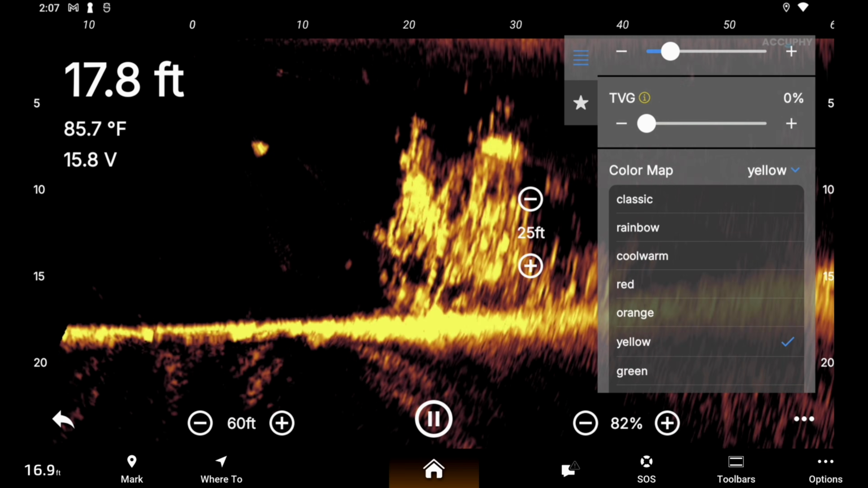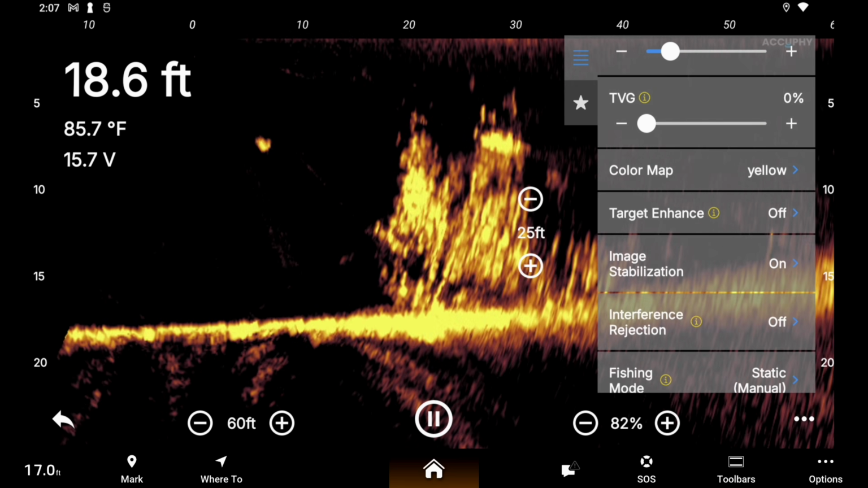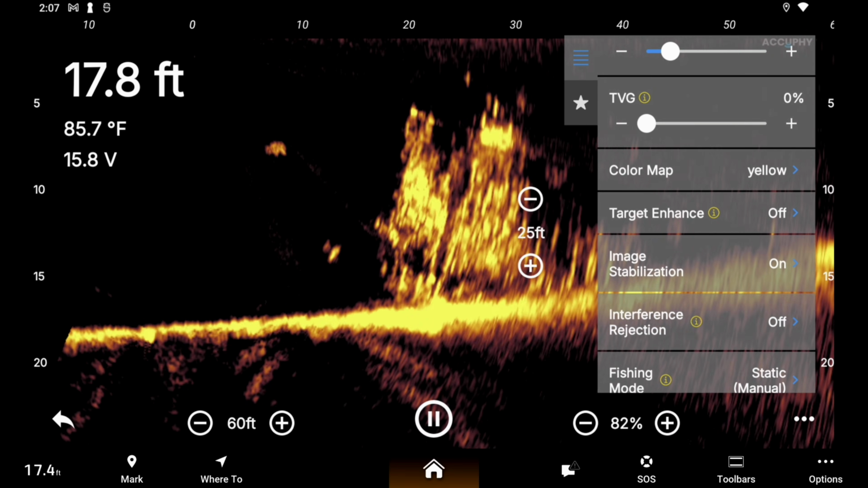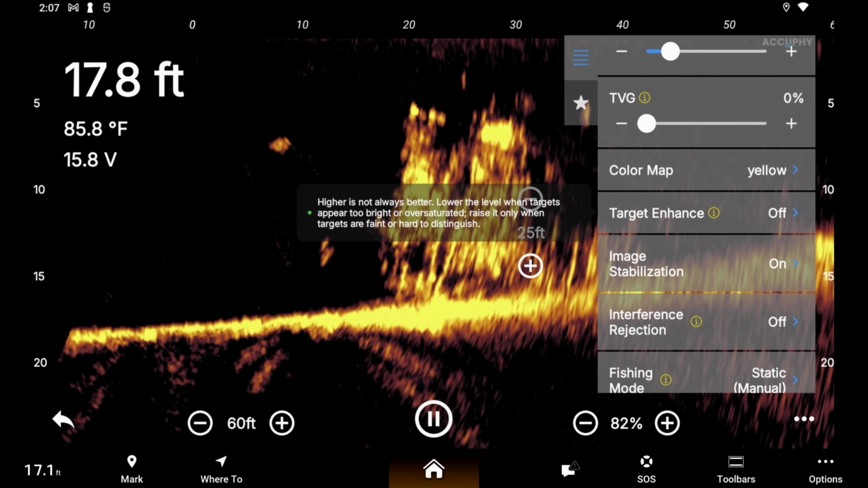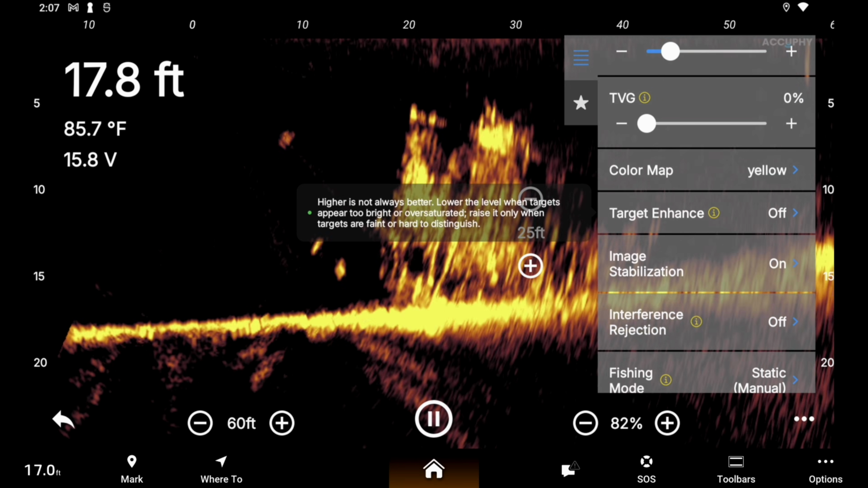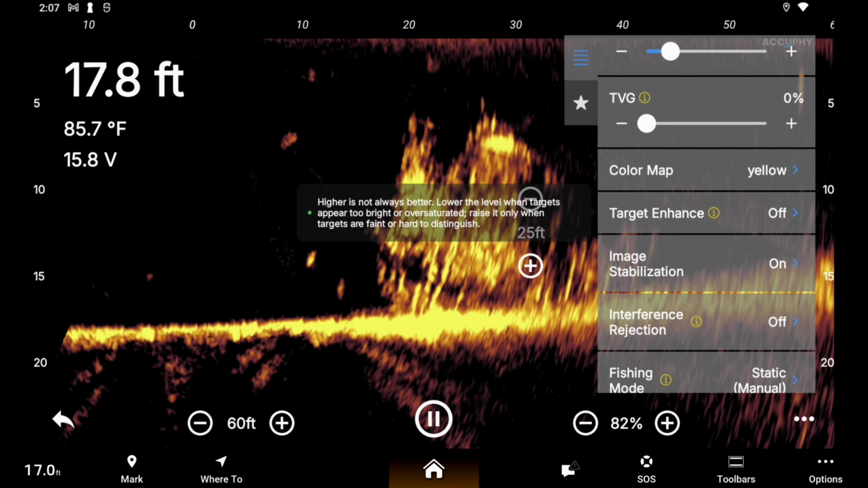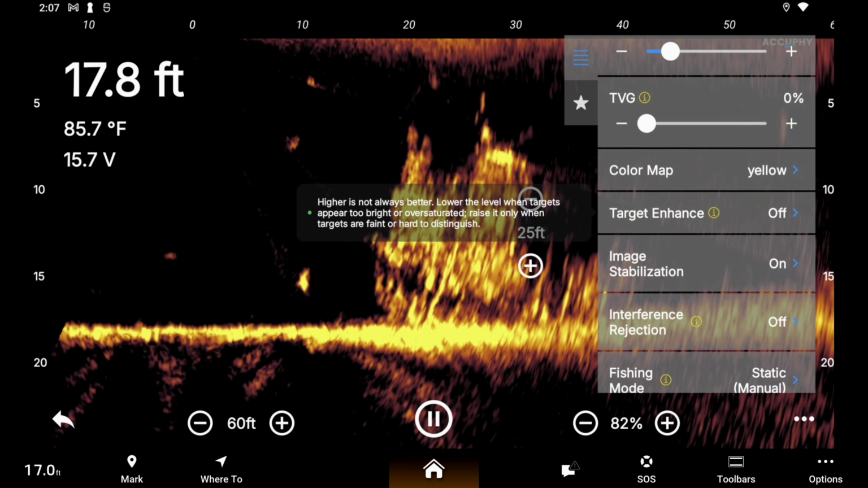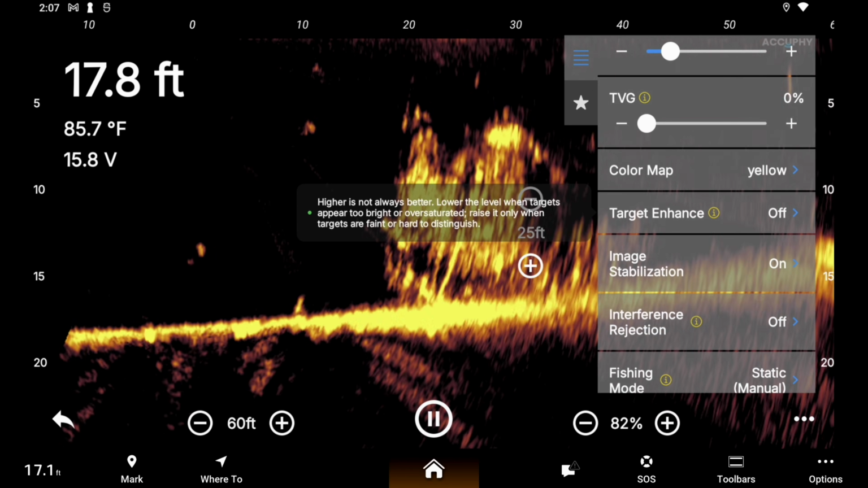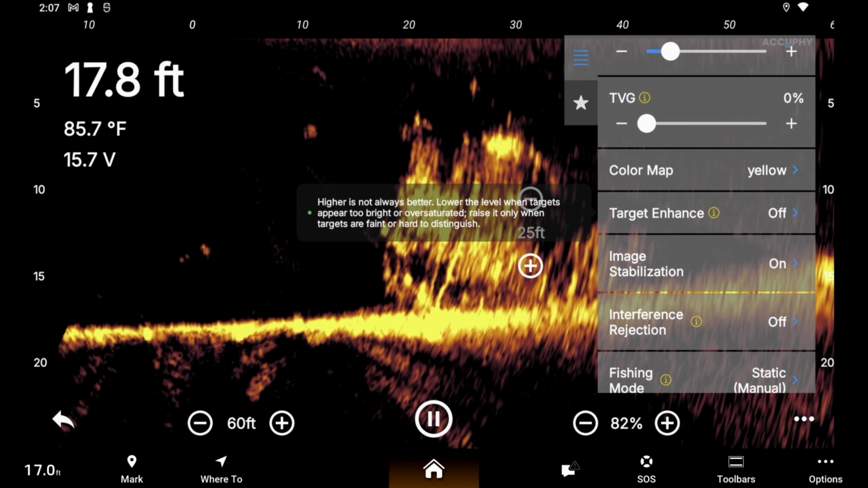All right, now let's go to our next target enhance. This is basically like color gain. We'll hit that information. Higher is not always better. Lower the level when targets appear too bright. So basically it's like color gain. If they're too bright, you're going to go down lower. If they're not bright enough, you're going to go up. I'm fine with where it is.